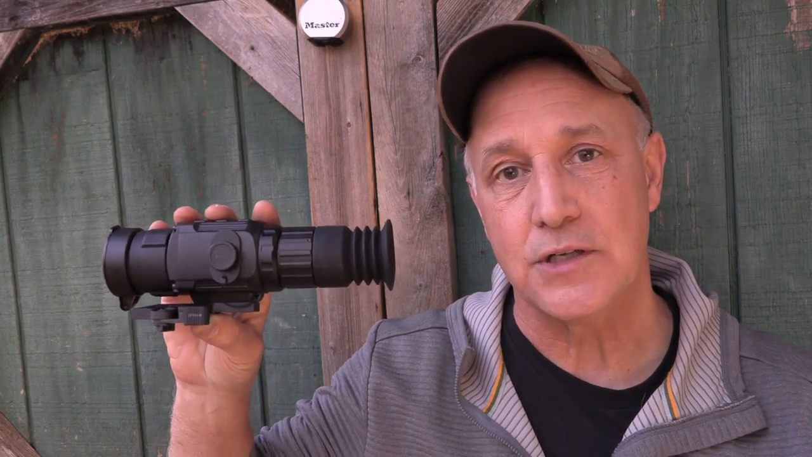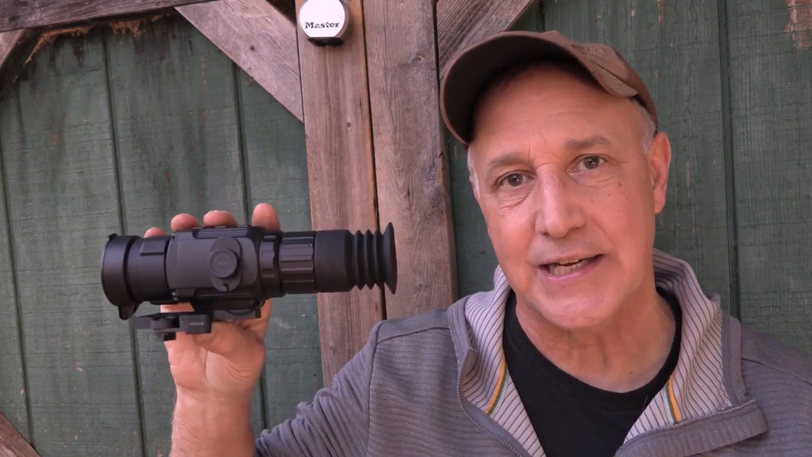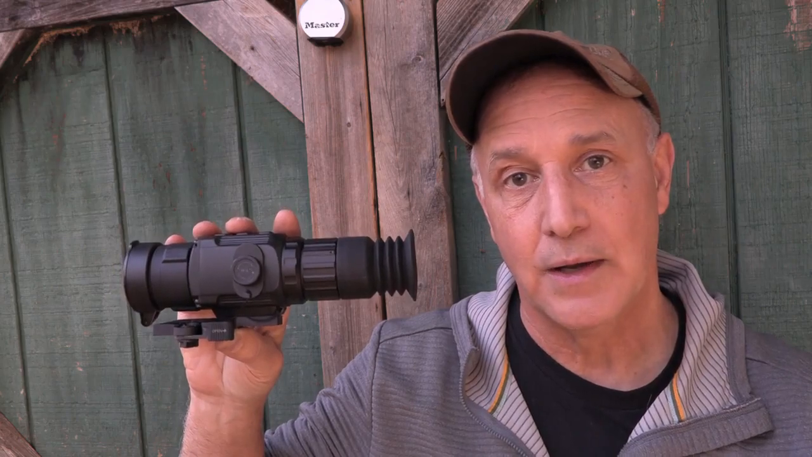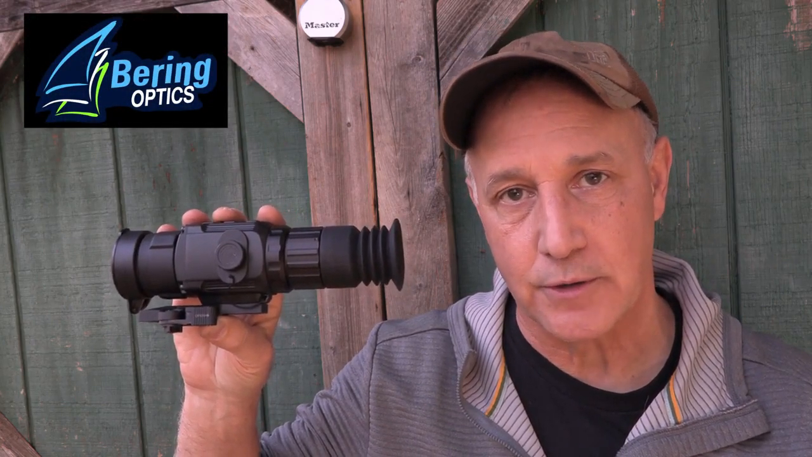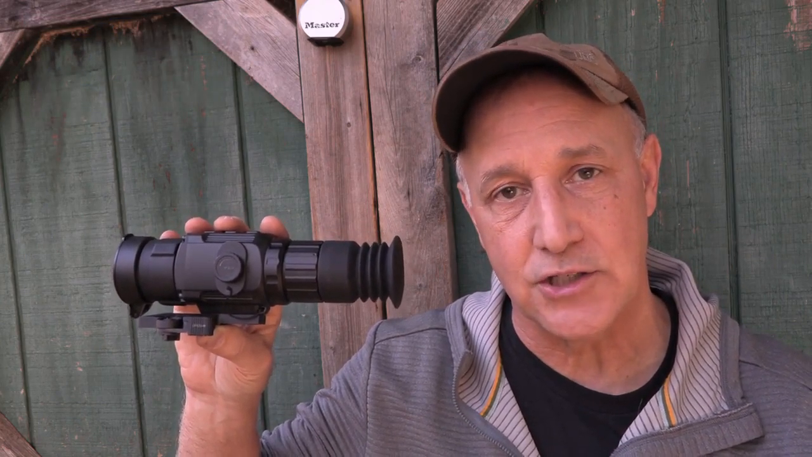And that's one of the beauties of it, especially if you're on the hunt or your security. Being able to see at night and being able to pick up that heat signature is invaluable. And so today we're going to take a look at the Bering Optics Super Yoter. This is a 3X base scope, but it goes out to 12X digitally.